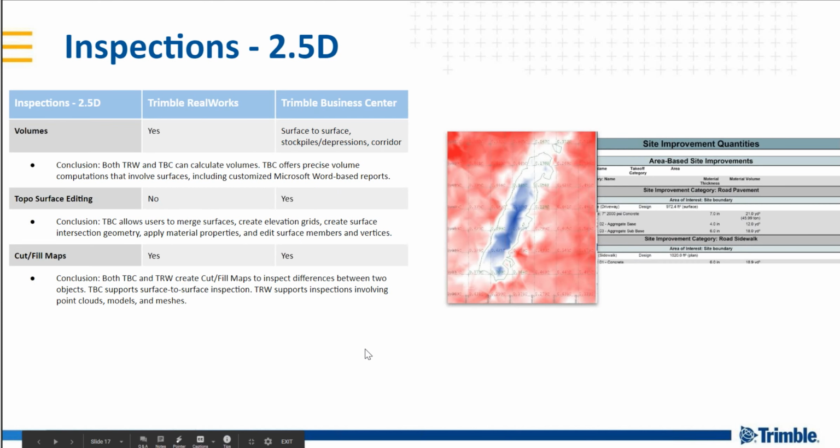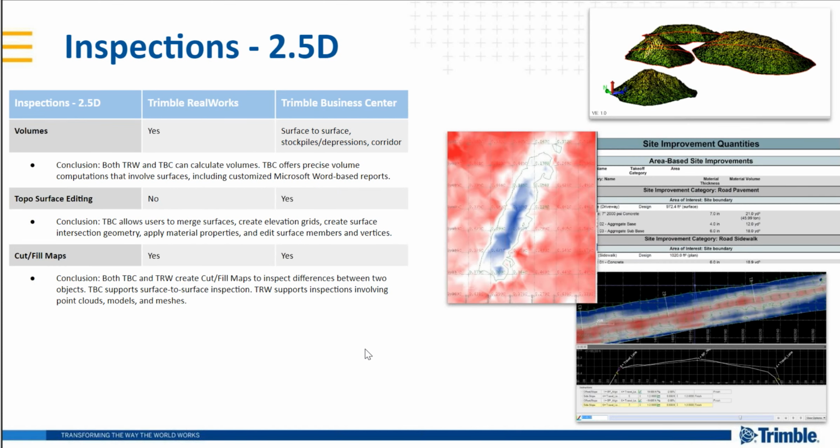Okay, next topic, inspections, the 2.5D workflow. We went back and forth when we were trying to put this presentation together because the definition of a surface versus a mesh are different depending on your frame of reference, I would say.